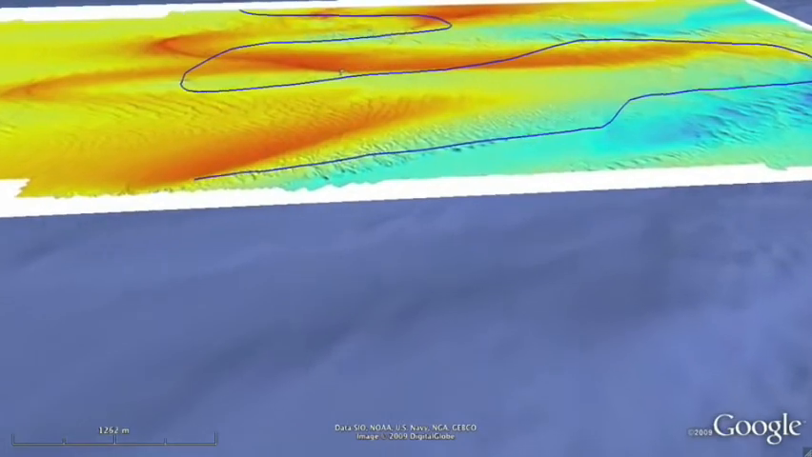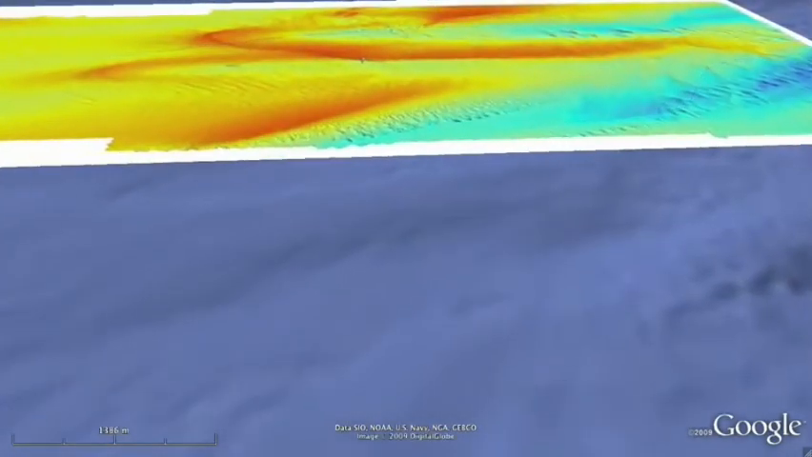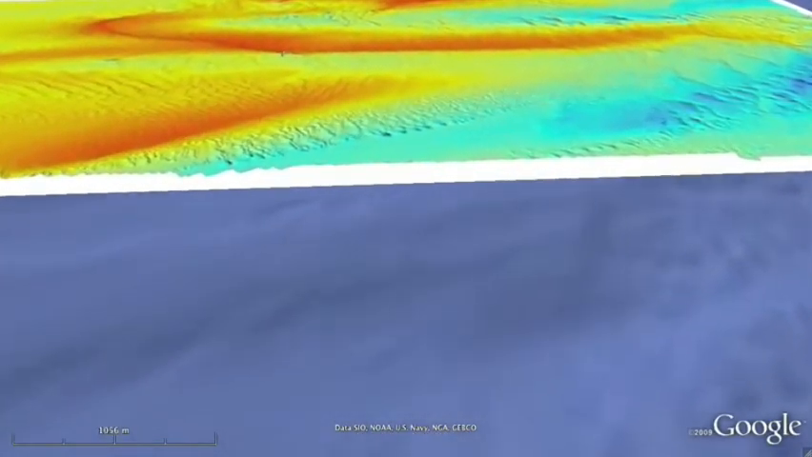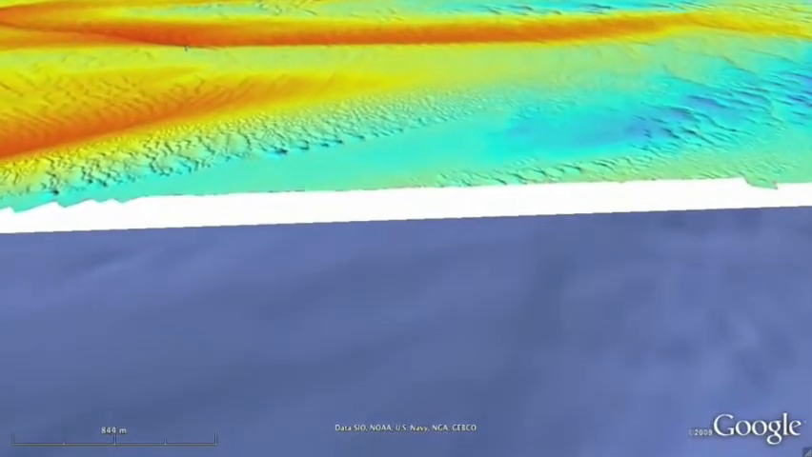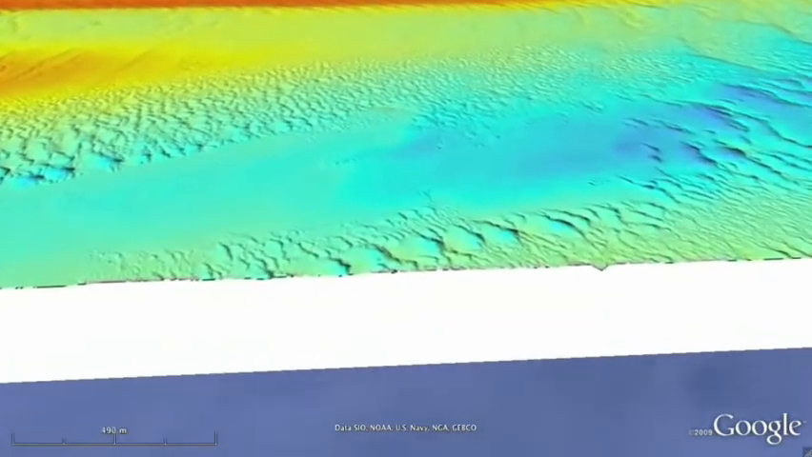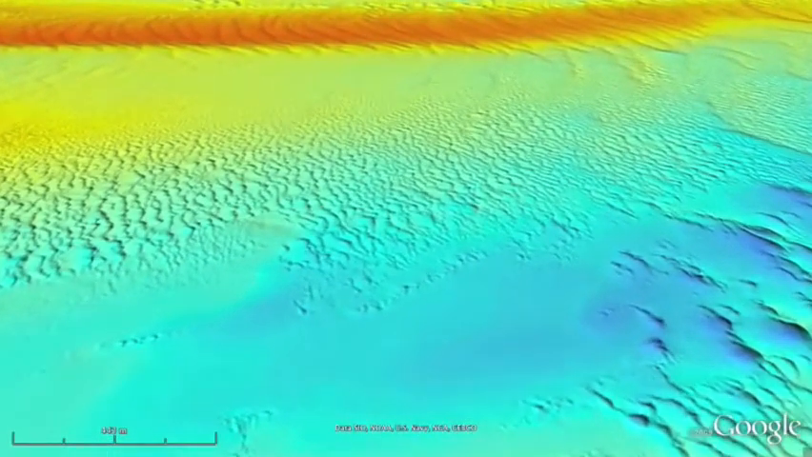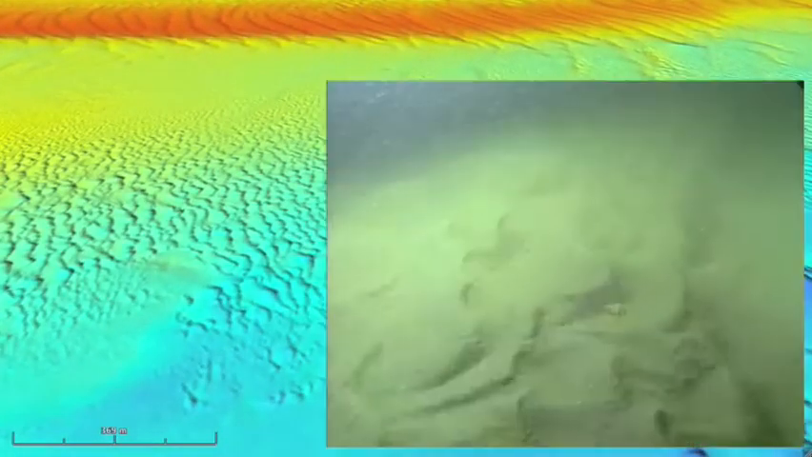The colors of the map indicate the depth of the water, with blue representing deeper areas and orange the shallowest parts of the reef. This is a physically dynamic area of the seafloor, being impacted by tidal and storm currents that move the sand about, creating large north-south running sand waves seen on the map.